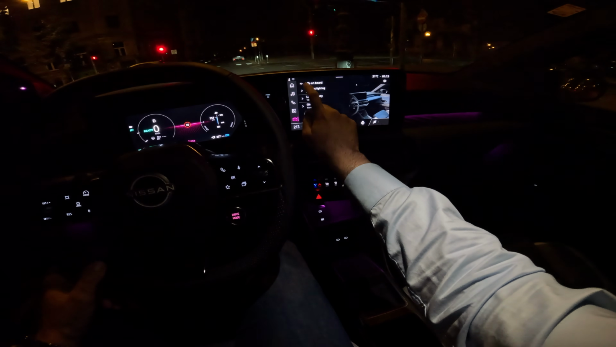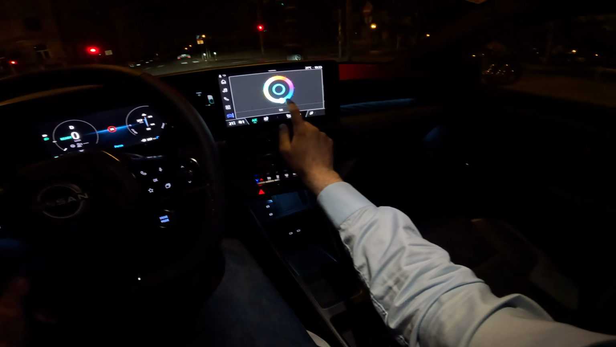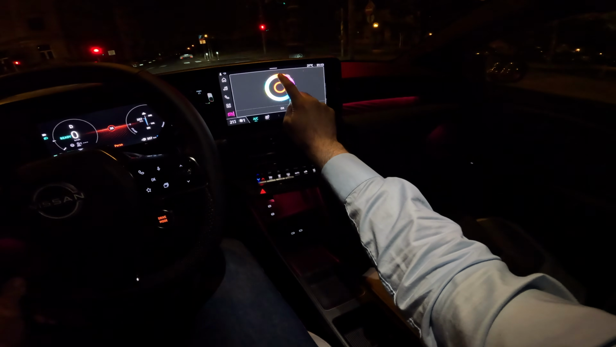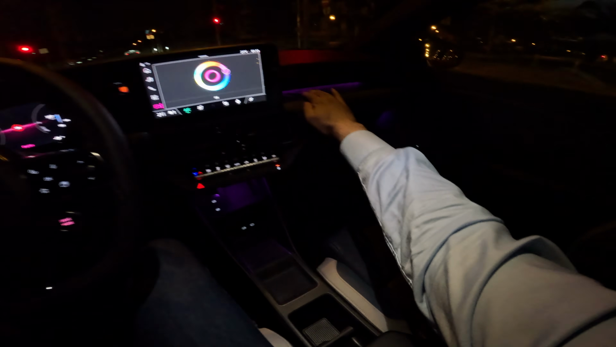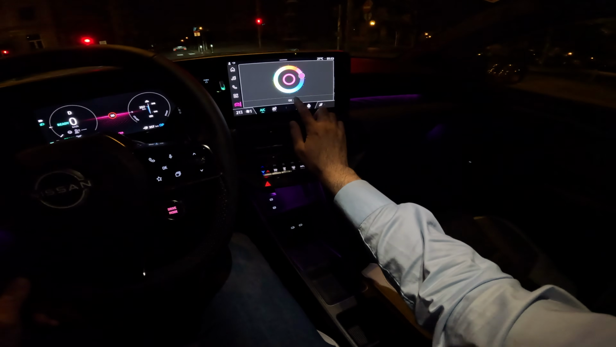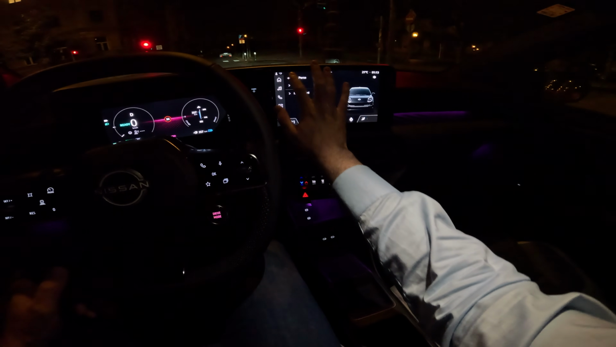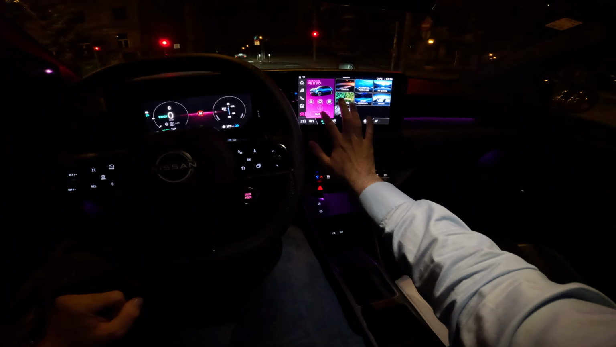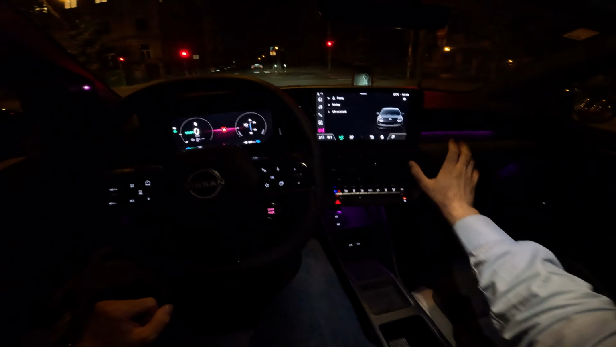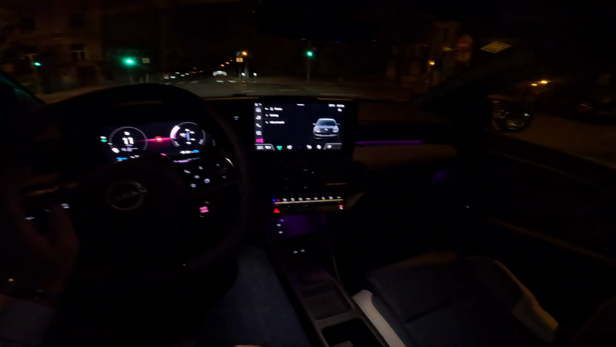Now the car has got different ambient lights, 48 colors available, and looks magnificent. So this is very lovely. Look at this. And yeah, we will put it to this. I think it's a lovely configuration here in front of the driver. Very cool dashboard design, follows the exterior design of the car.